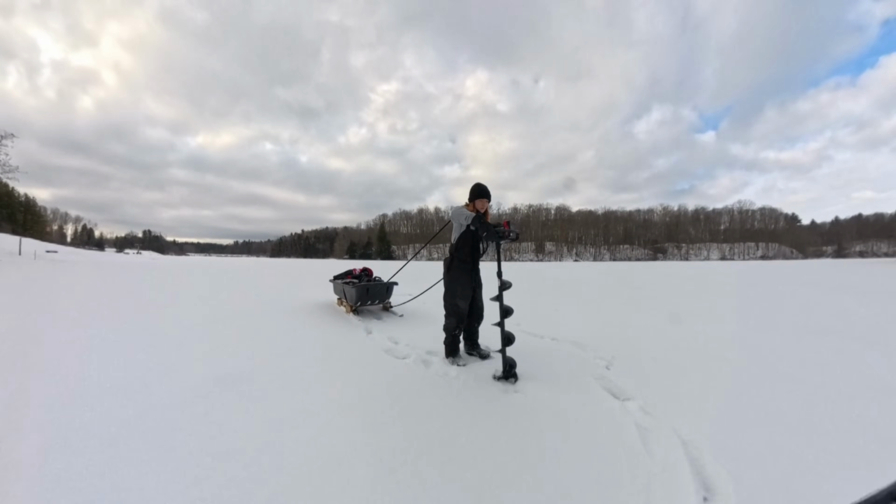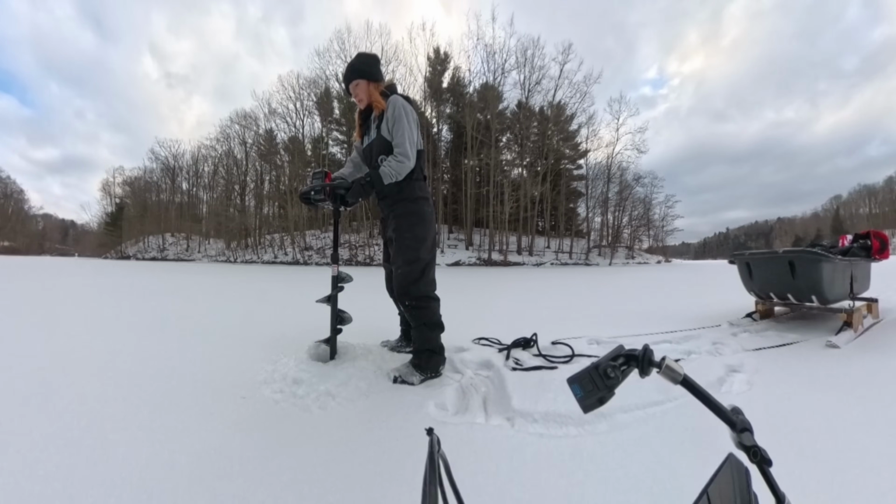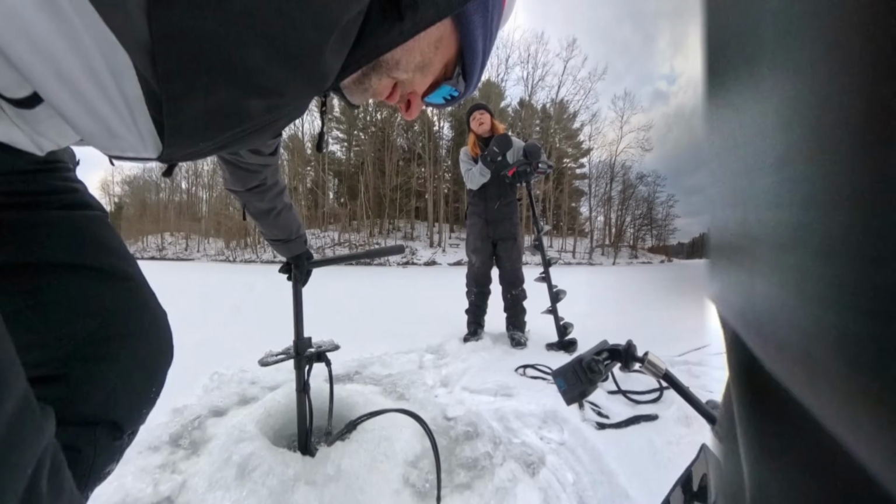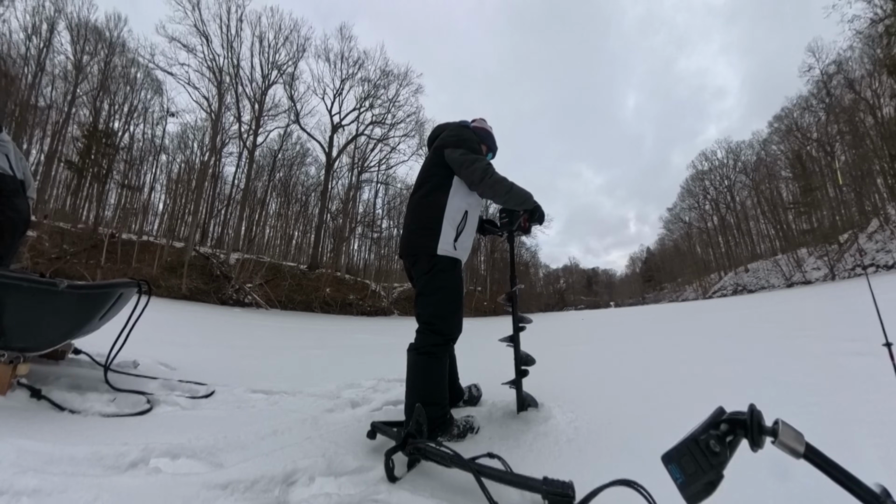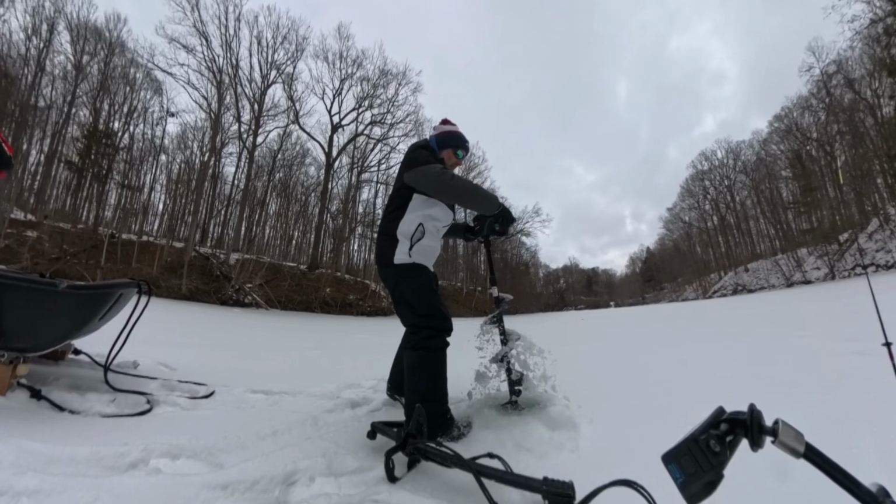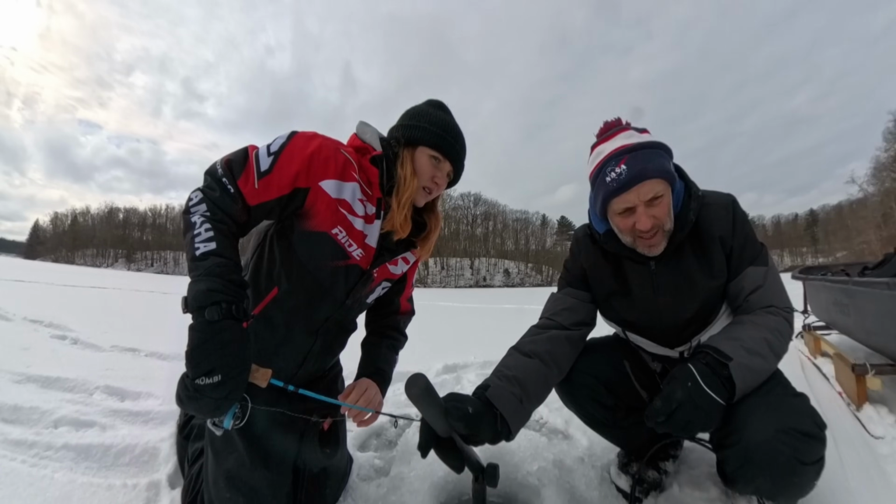And there's fish coming our way, 2 of them, not cooperating.